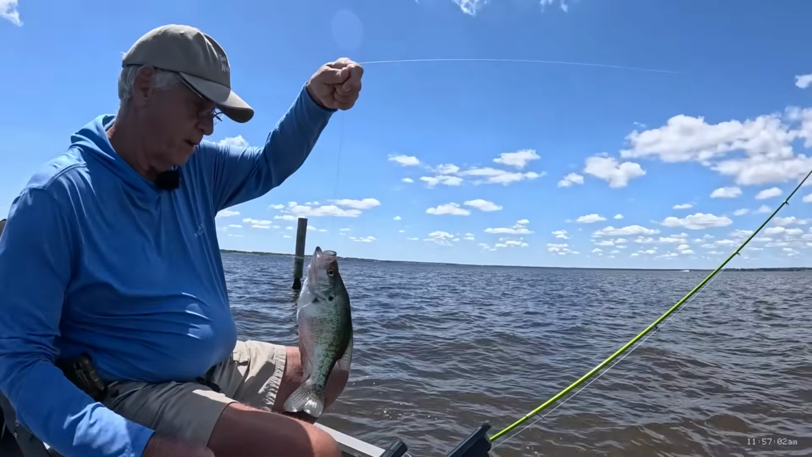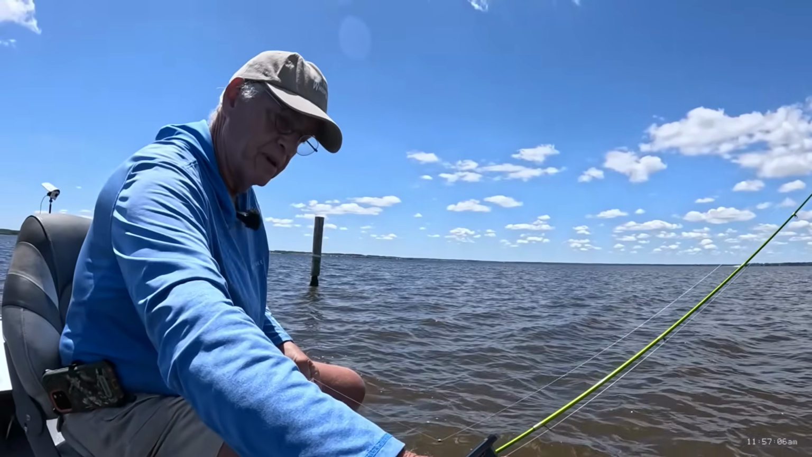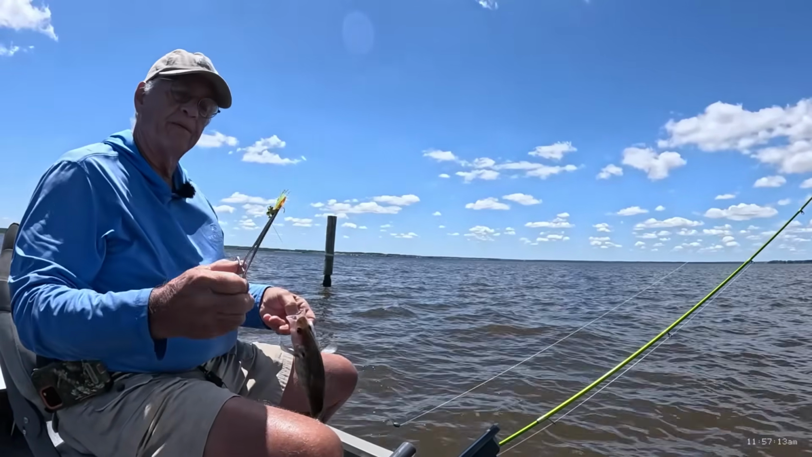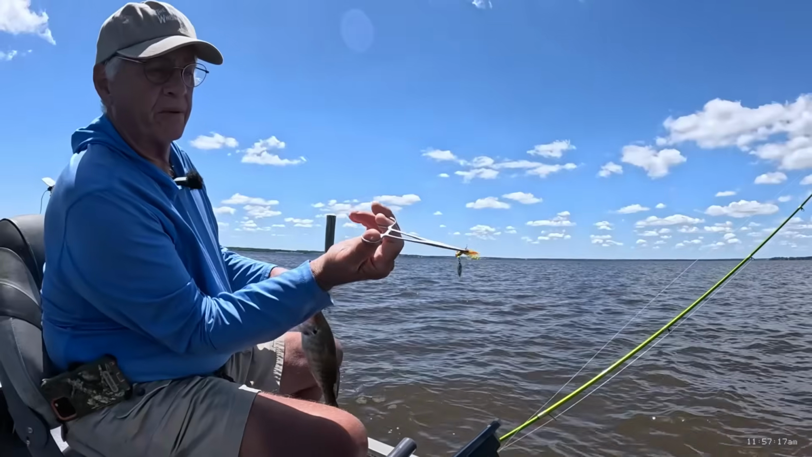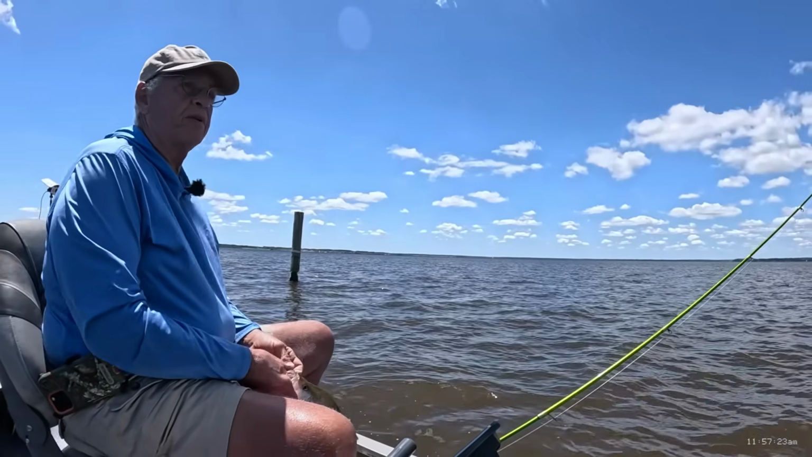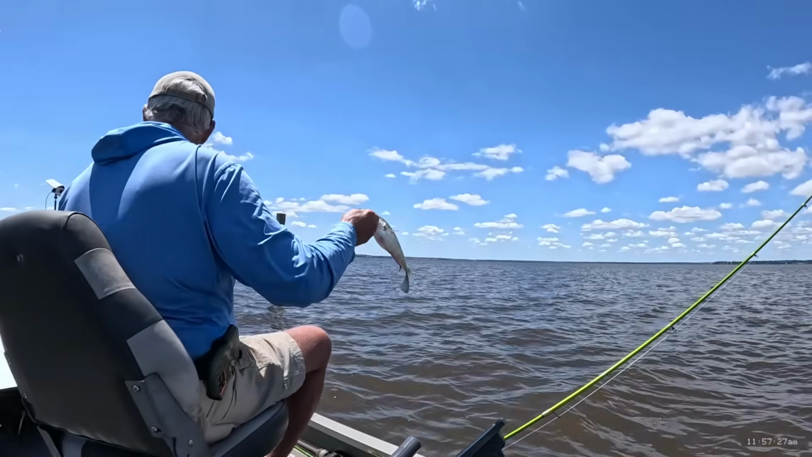Well, guess what, guys? Our very first fish today. I have thrown Sid's Underspin right there. That's it right there. Turn it this way so we can see it. There we go. And that thing just keeps producing. Look at that. That's a nice first fish right there.